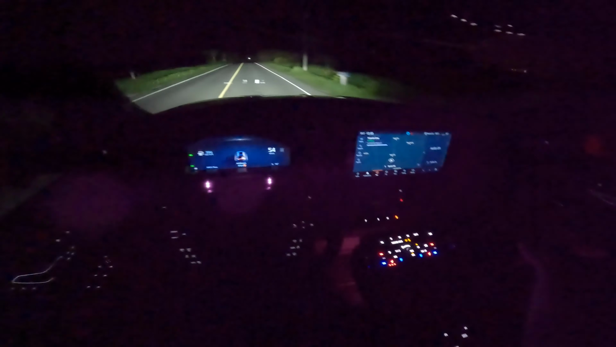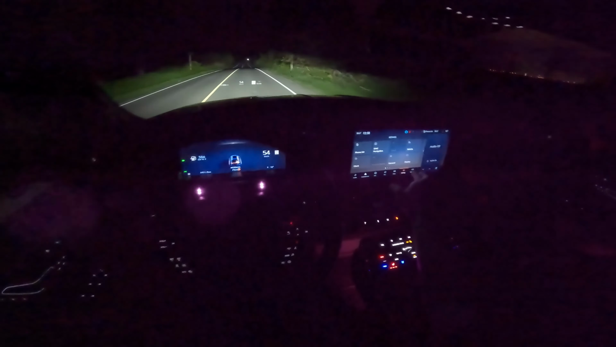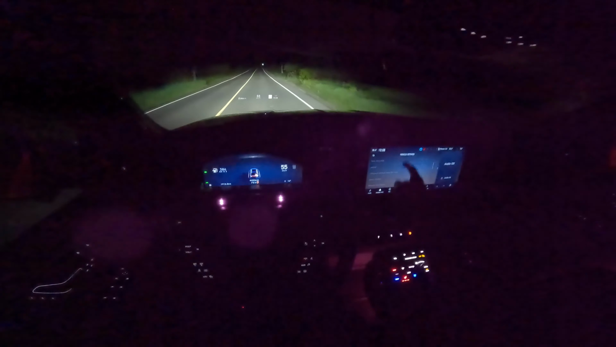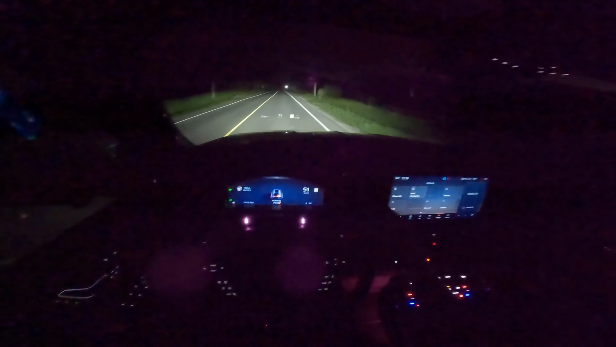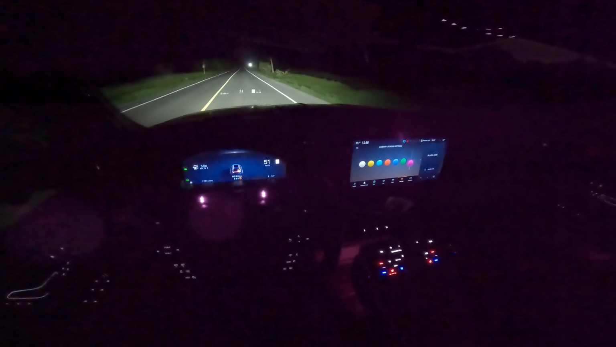You can also see the ambient lighting we have. We can change the color if we want to do that. Is that under features? Where was it? No, so it was here. Vehicle. Lighting. Nope, that wasn't it either. That's what happens if you only have a car for like a week. You're not entirely sure where stuff is located. So we have purple right now.